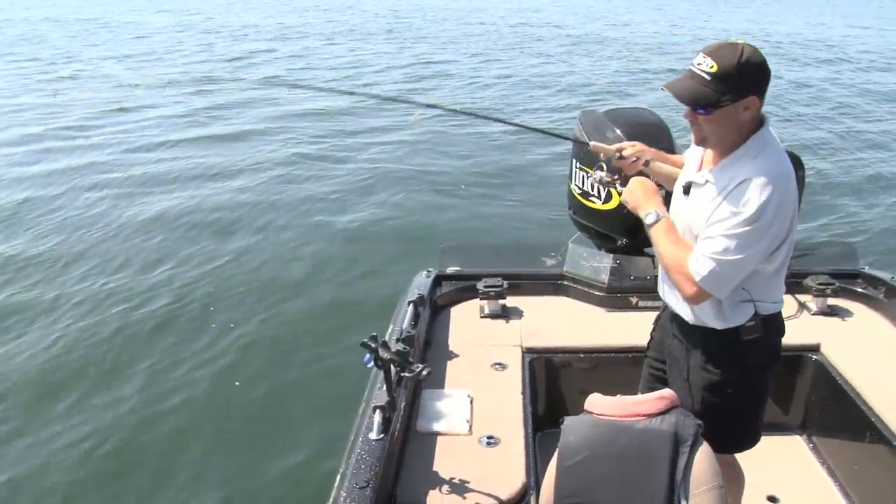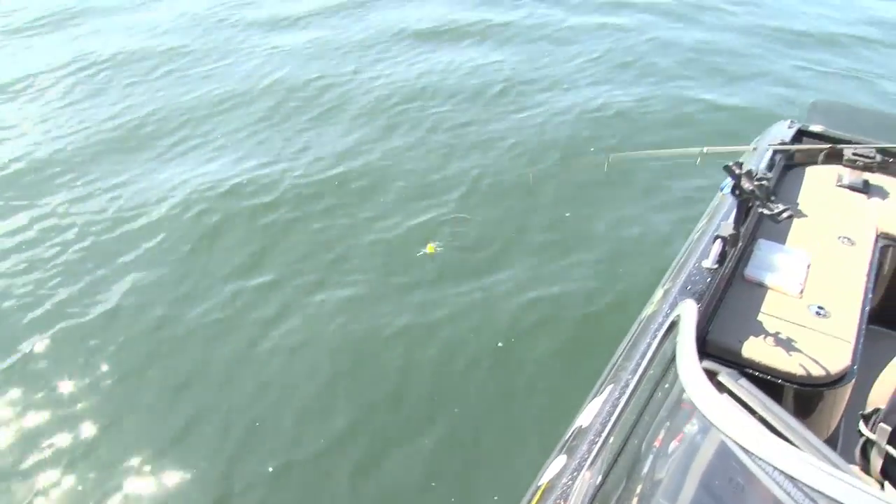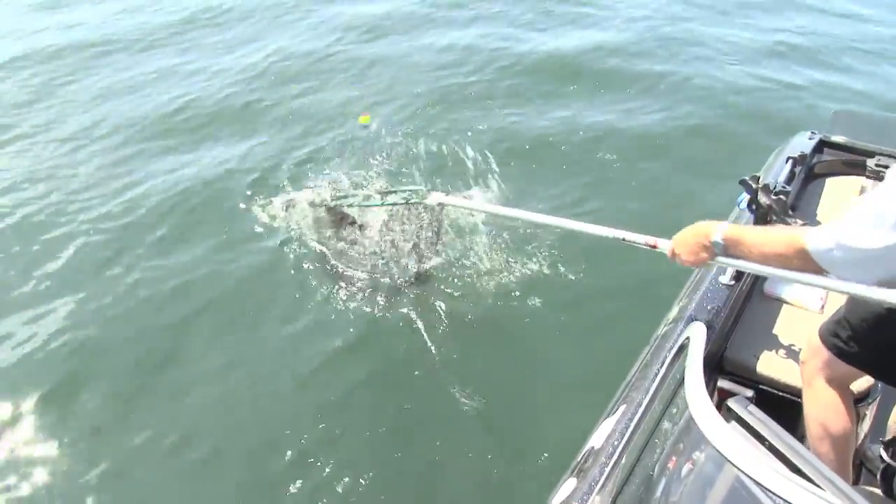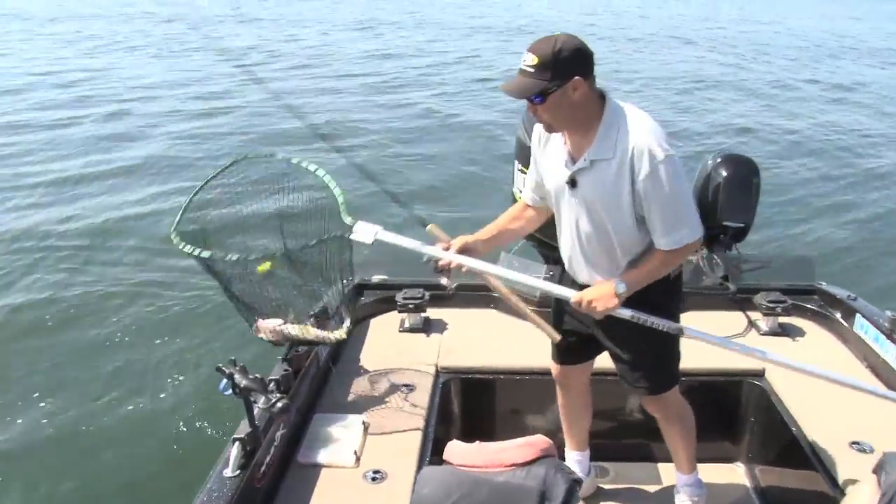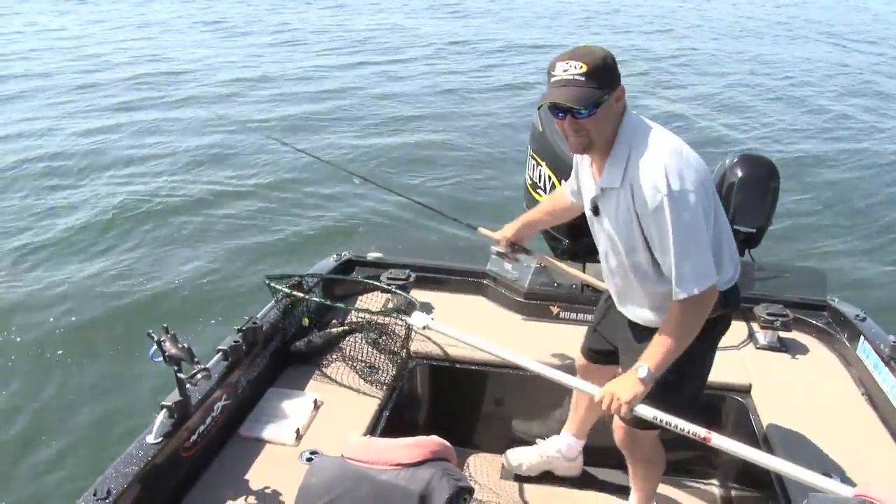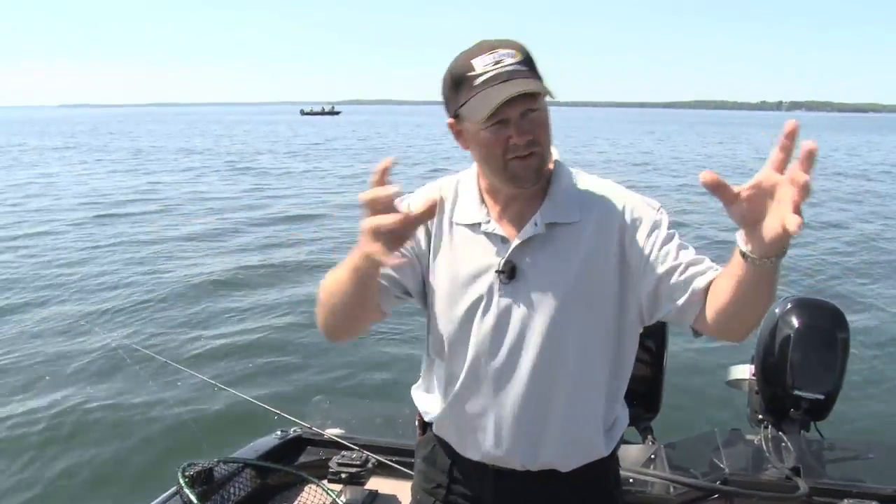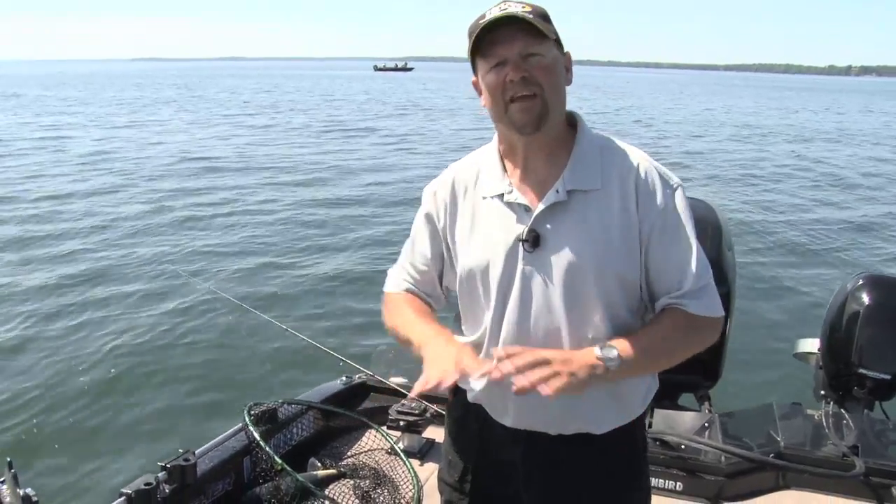But one of the things I want to talk about too is picking the right location to do this, because it's not one of those things that you can just go do anywhere. It's one of those presentations that you want to do on a gravel bar or a mud flat that has one of 2 things. Either a flat top, and what I mean by a flat top is something where, the spot we're on right now comes up out of 24 feet, tops off at 20, and then there's a couple little spots on it that are 19, but for the most part, I can set my depth and leave it there.